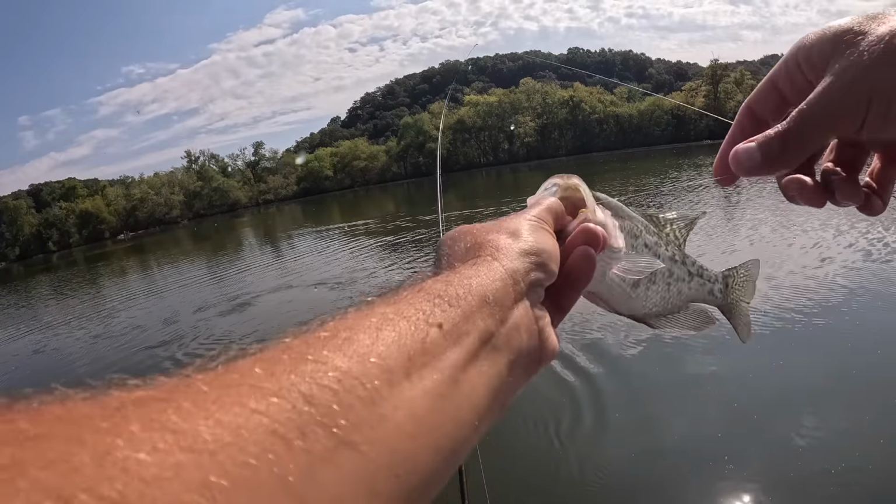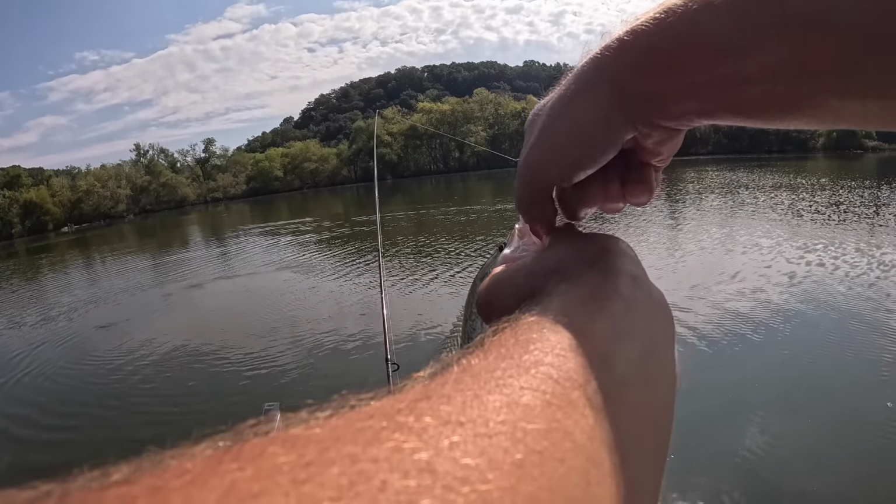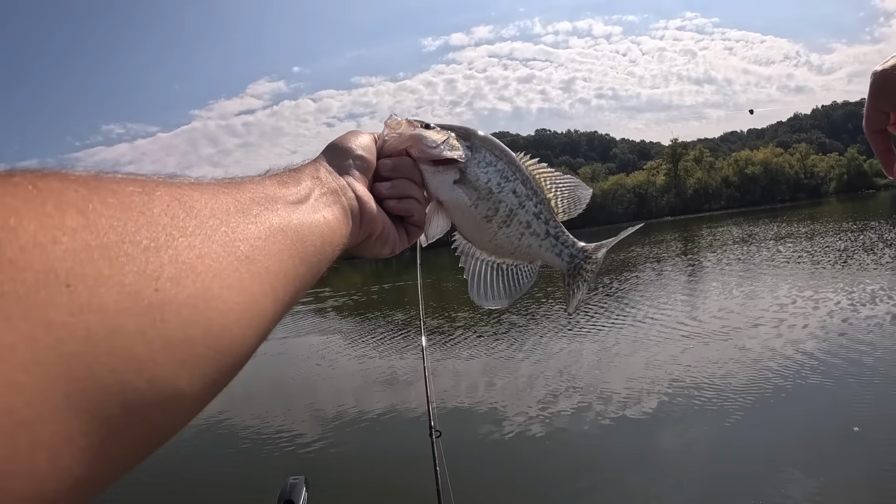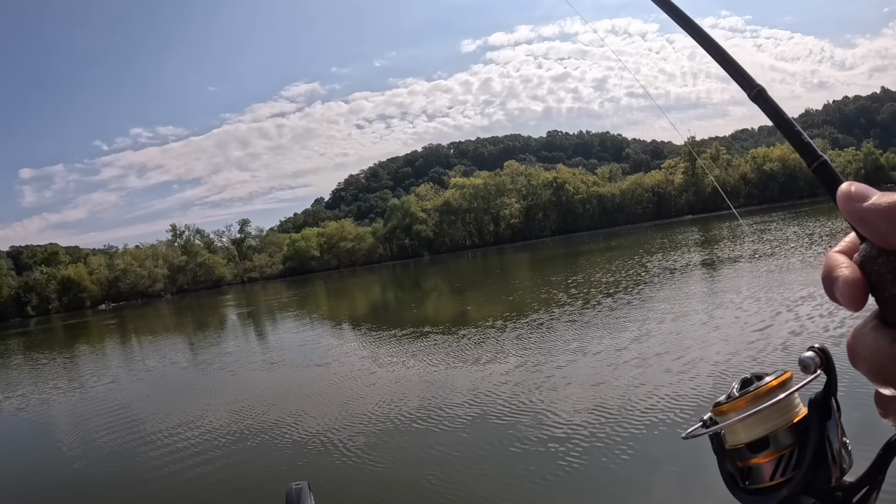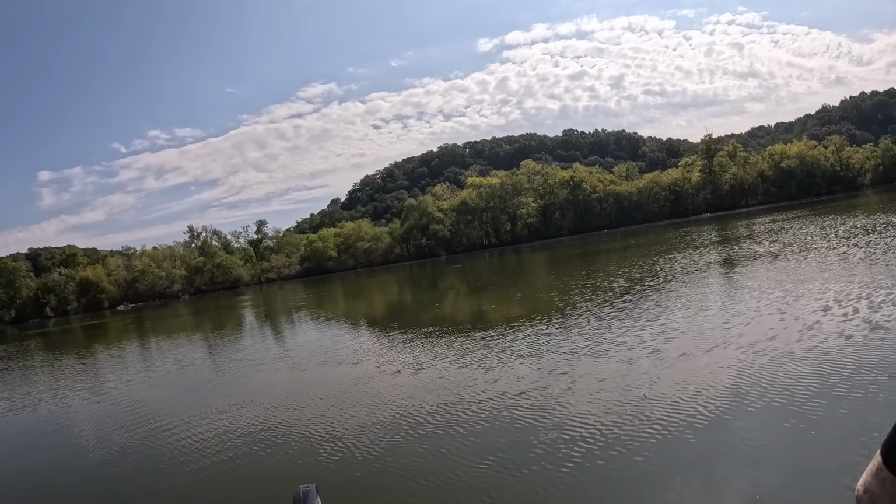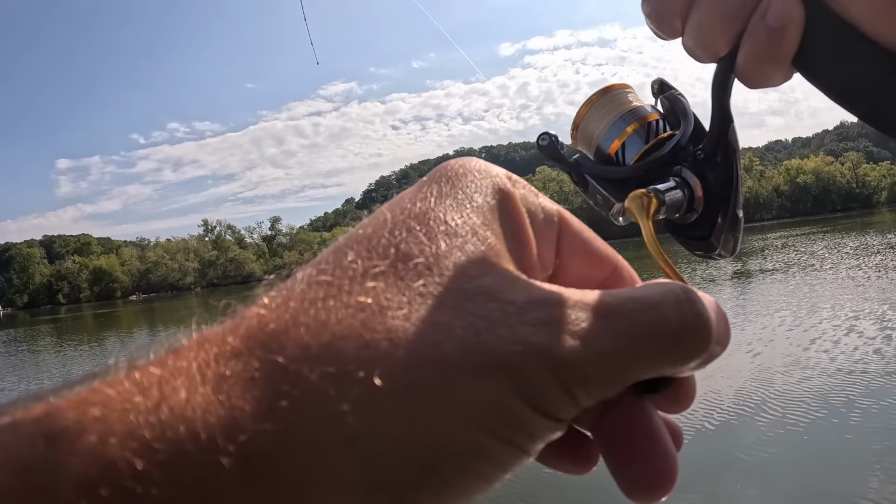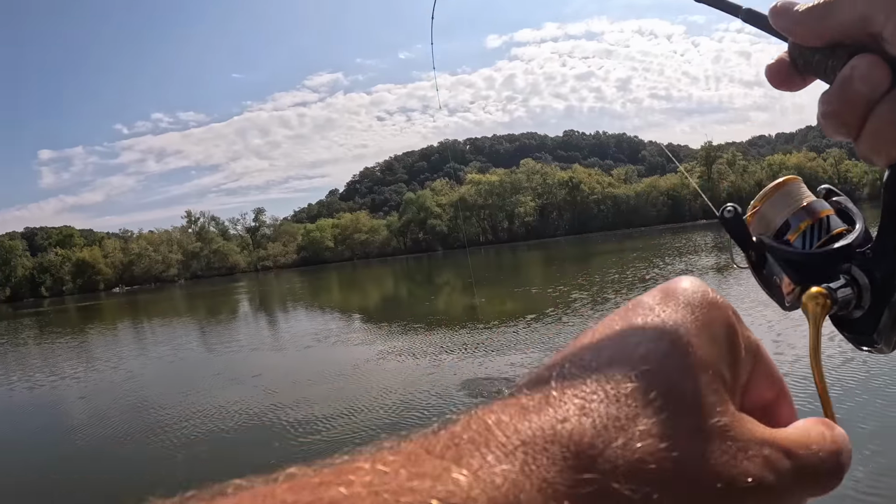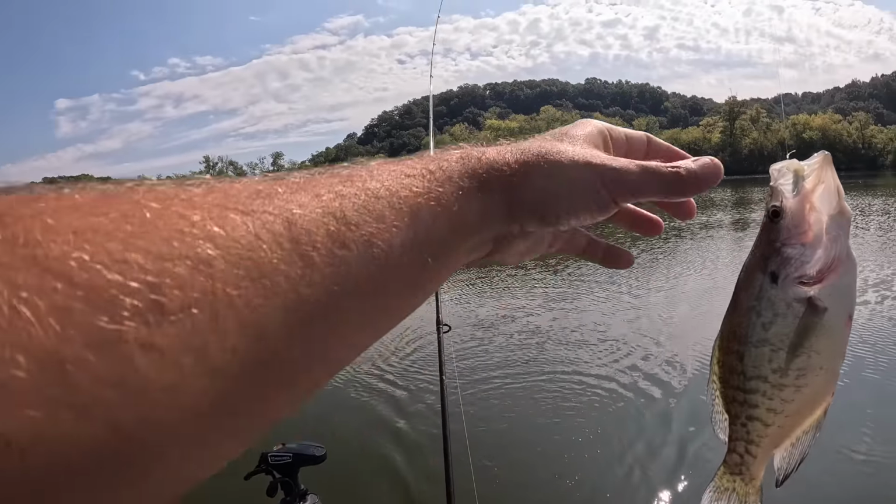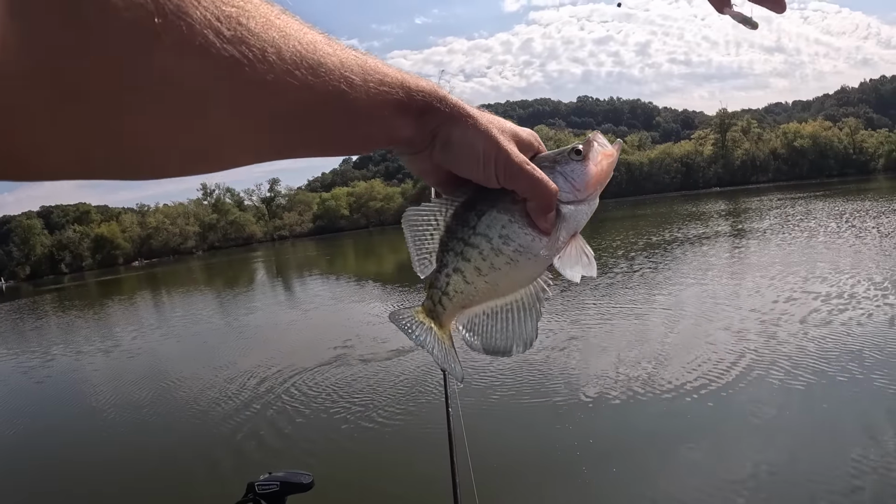Another nice one. Not a big one, just a nice one. But I'll catch them like that all day, every day. He'll be a big one one day. He's built right, thick, healthy. Here's another one. Boom. About the same size. Nice one.